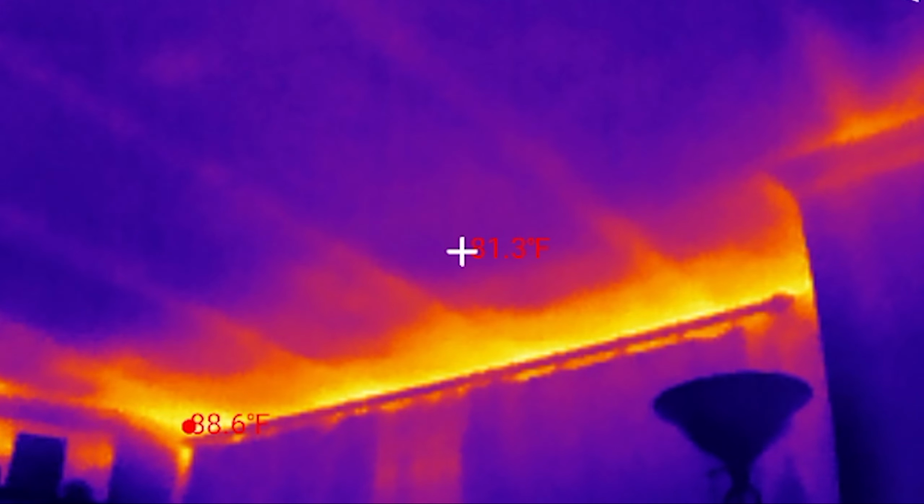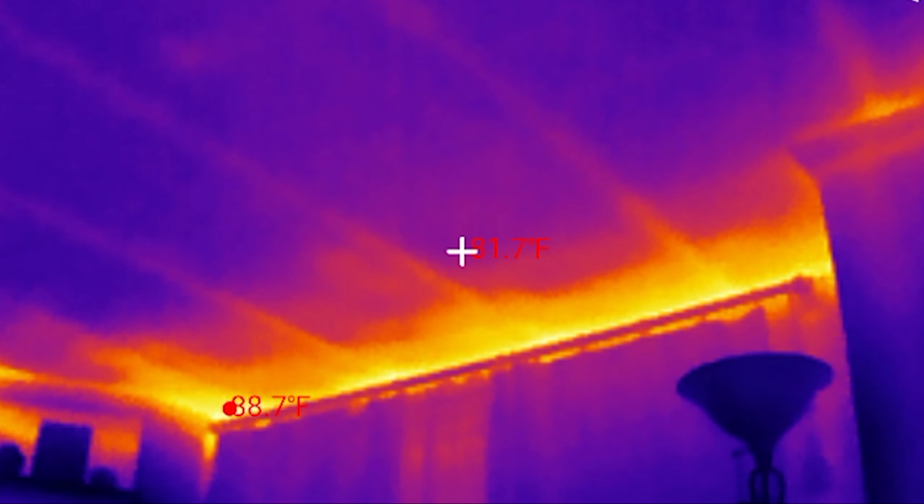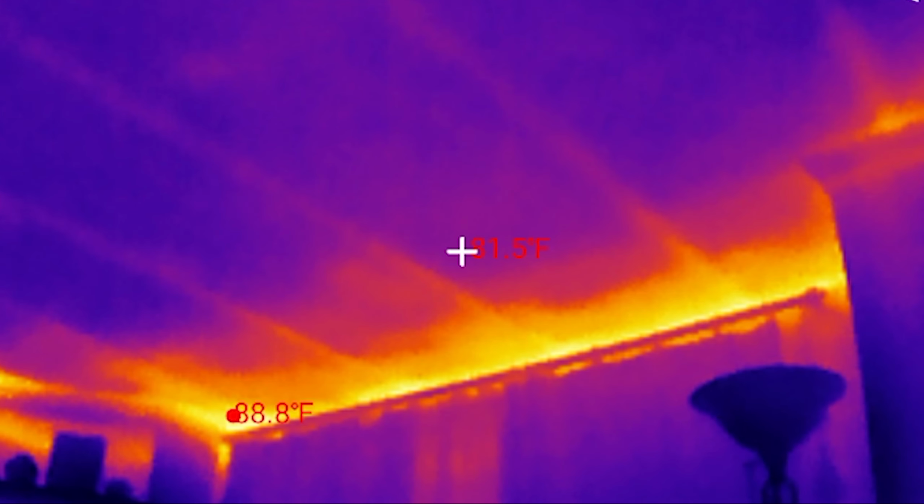To gauge how accurate this little camera is, I ran some tests. Here's the setup, and it's one anyone can repeat at home. Two references, one cold and one hot, and a contact thermometer measuring each. That probe is my source of truth. The camera has to match the probe or at least get very close.